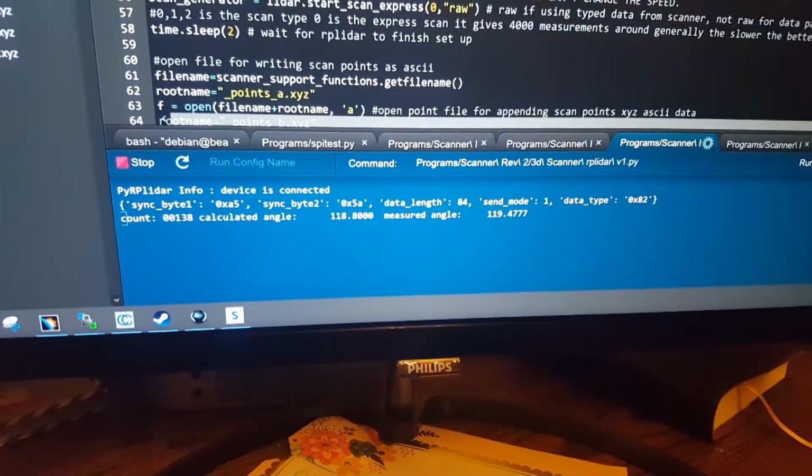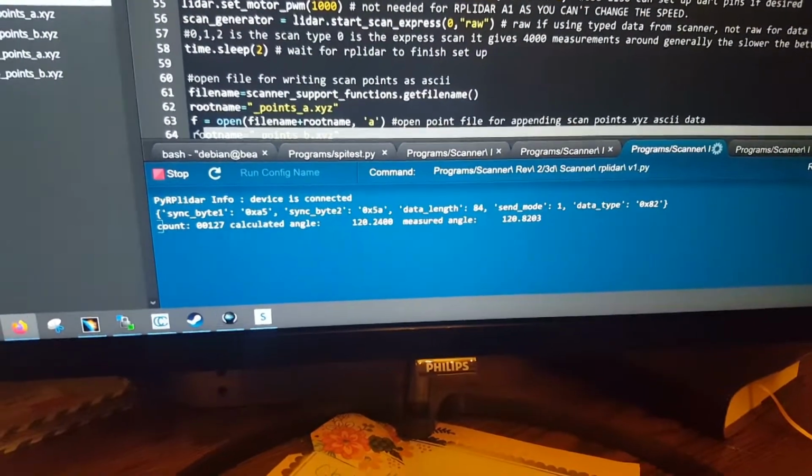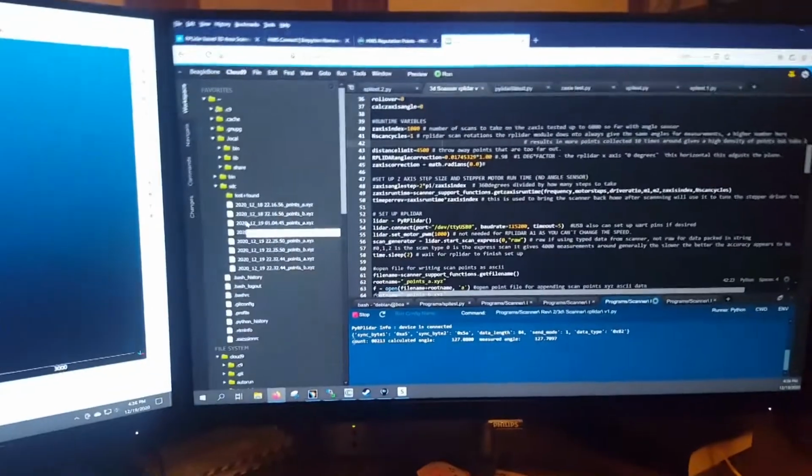We've already scanned about 120 degrees of rotation. Once it gets to 360, it'll stop, and then we'll have our scan data. I think the last few minutes of video kind of show some more things on the screen.